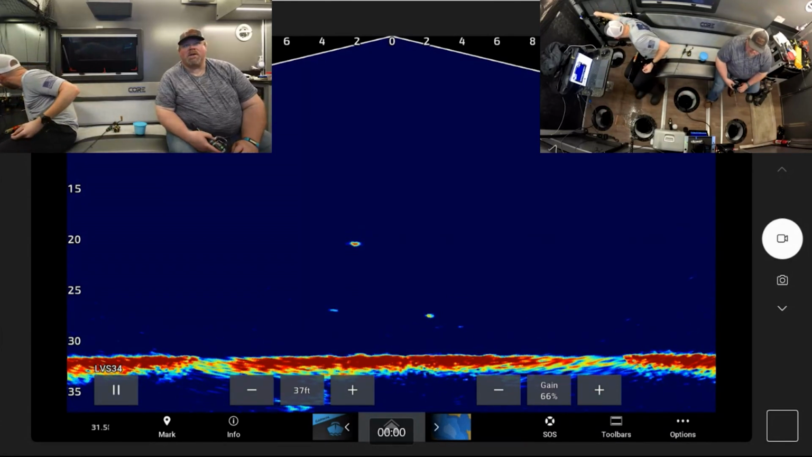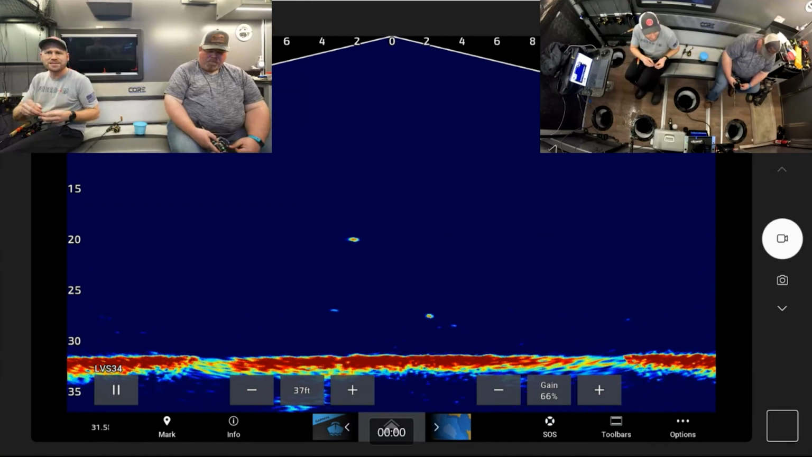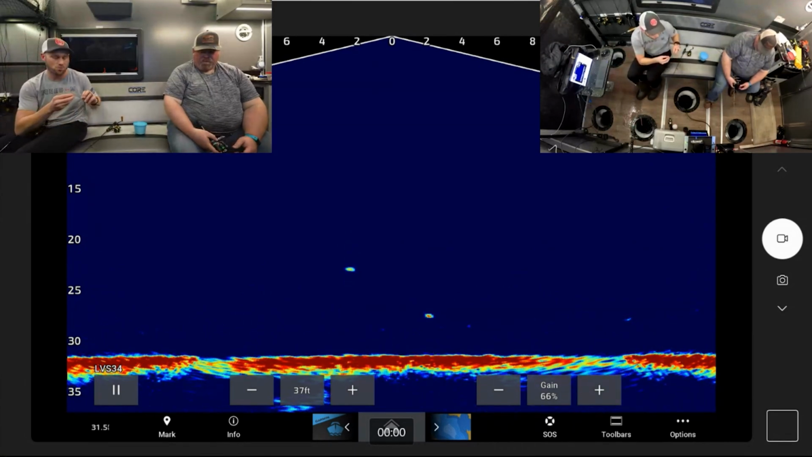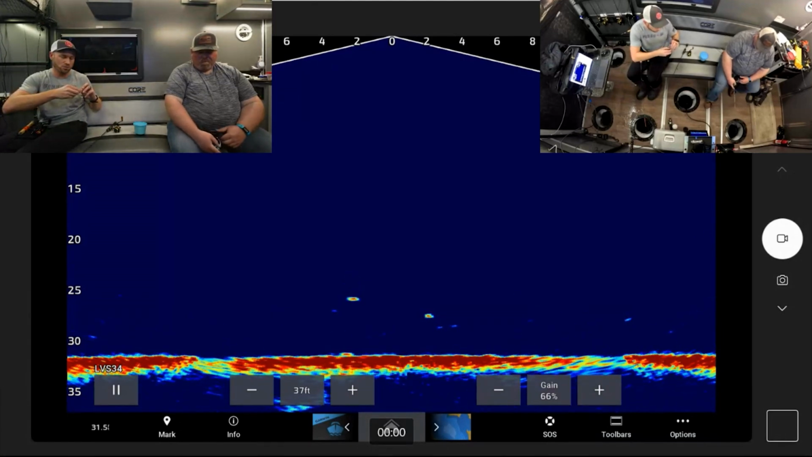John is asking what head unit to get to upload video. There's a few different ways if you want clean video like this. You can either get a GPS map device or one of the new Ultra 2 Echomaps, and you can use the Active Captain app through your phone. So you can hook up to it on your phone, and then you can just do a screen record on your phone.